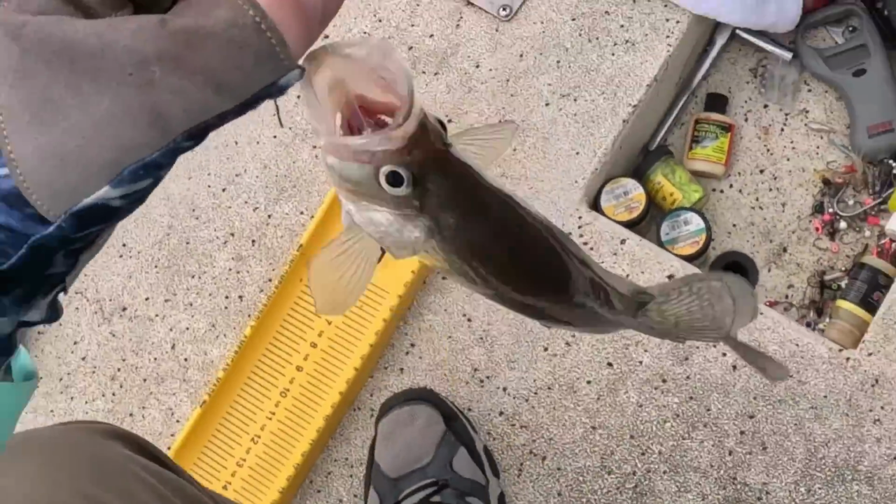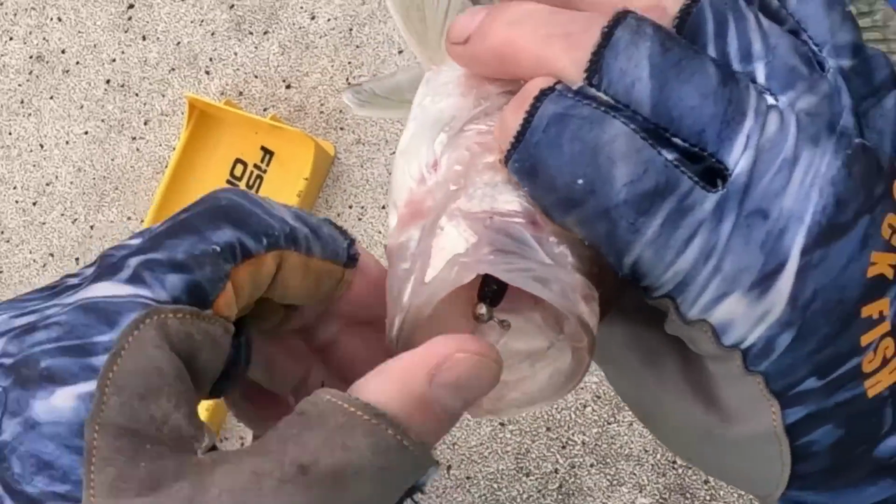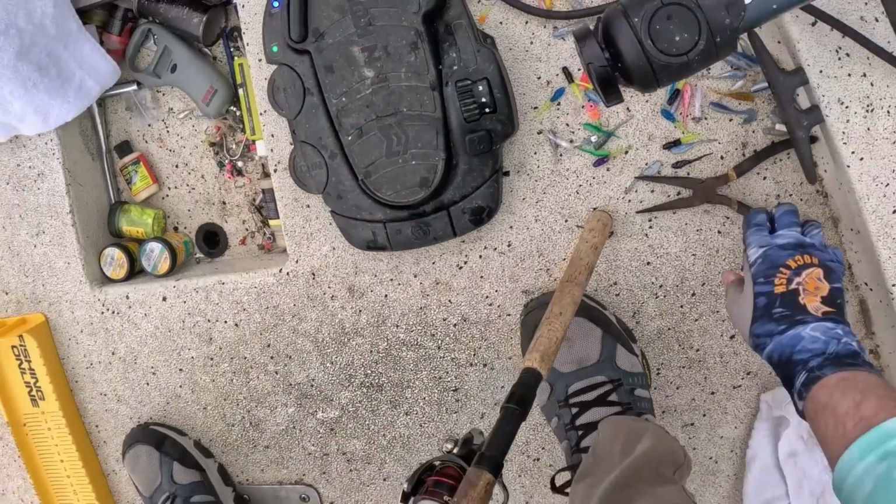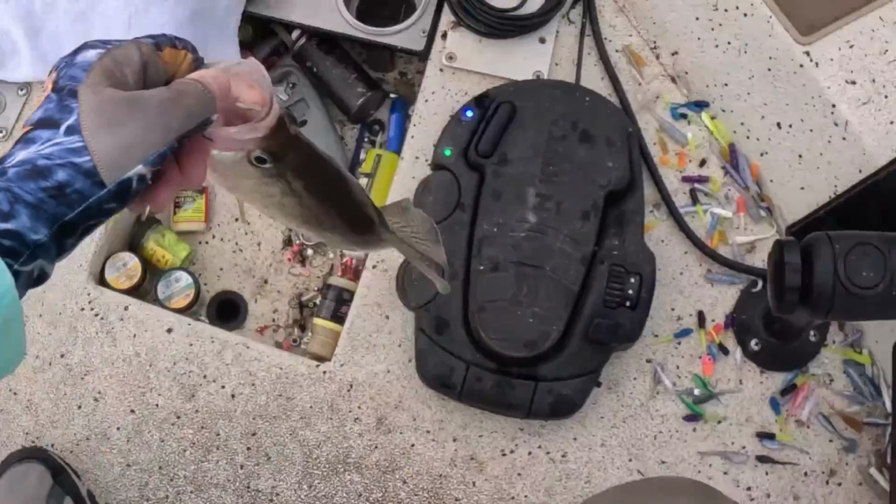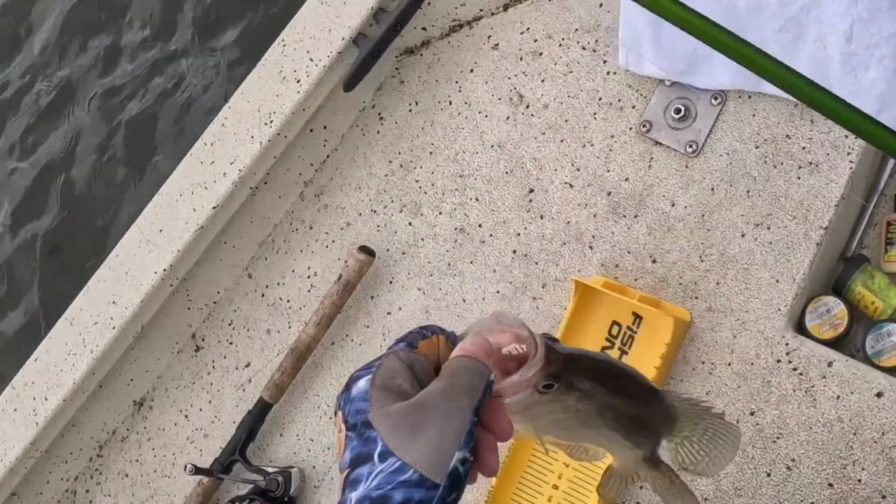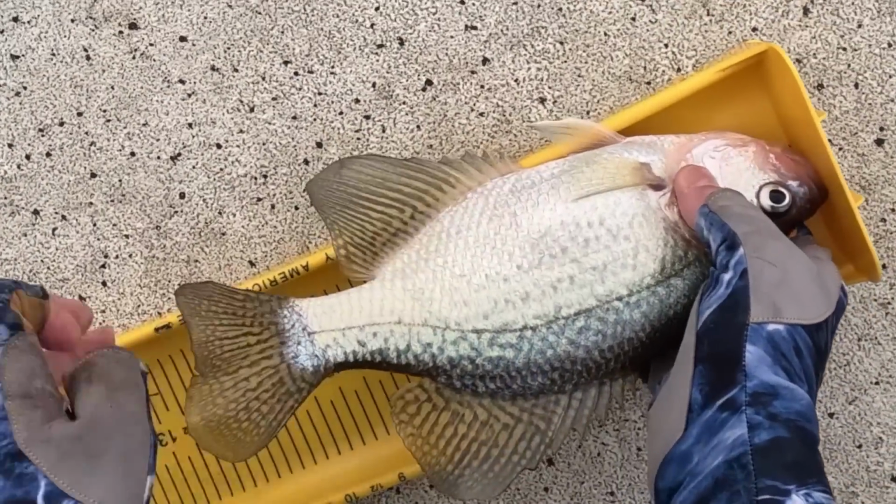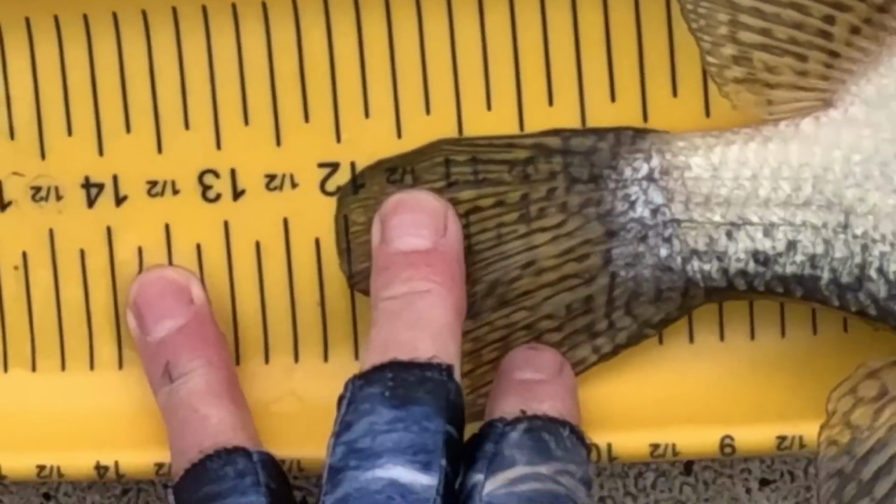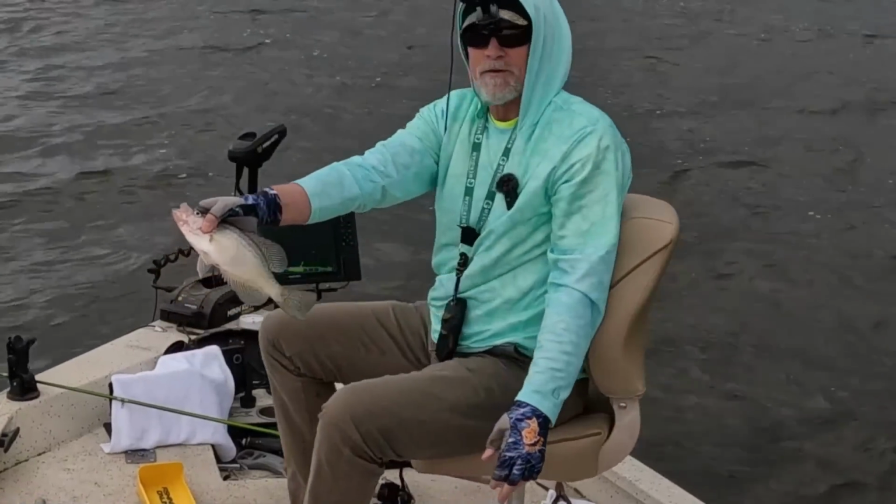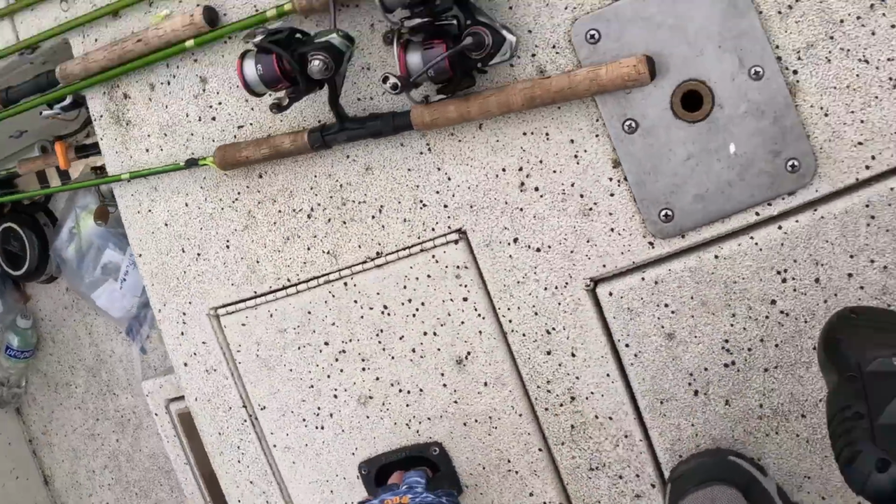Yes, sir. Buddy, you wanted that one. Number 6. It's right at 12 inches, a little over 12 inches of black crappie. Yes. Get in there.